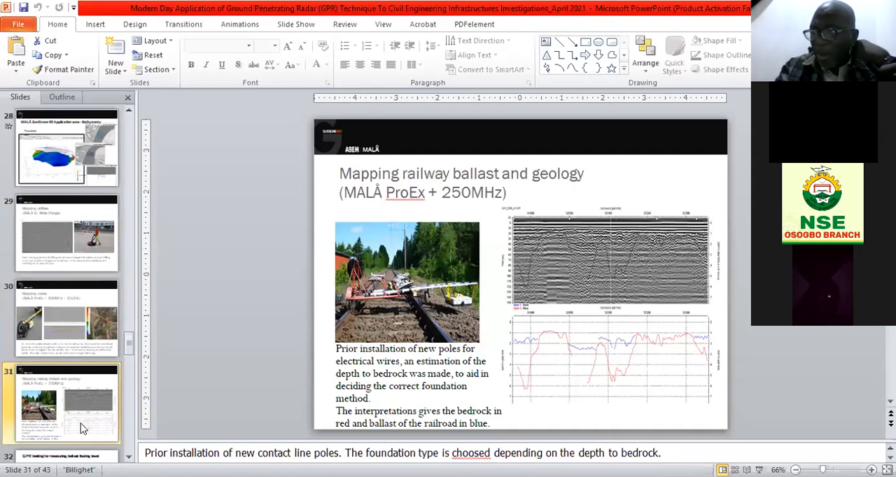So also I said ballast, I'm going to give another example of ballast. We are not using railway in Nigeria that effectively, but you can use the Malageo drone, whatever frequency, 800 megahertz, 200 megahertz, 1 gigahertz, to map the track of the train or the railway.